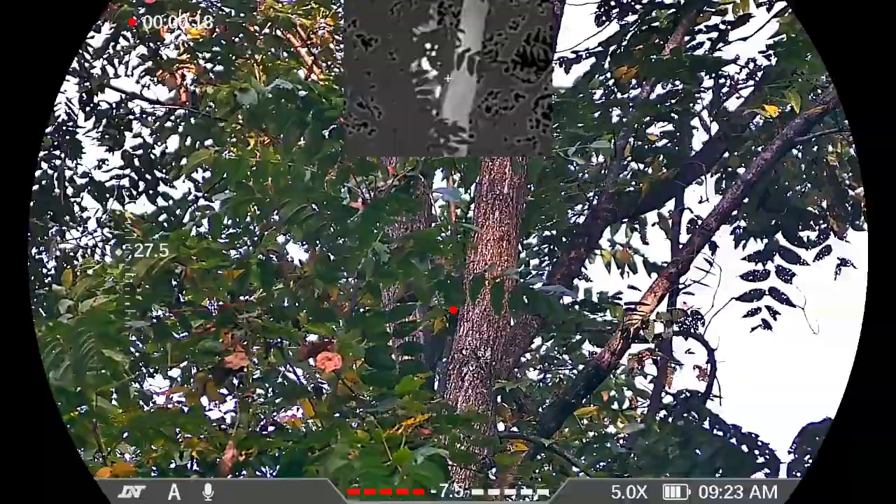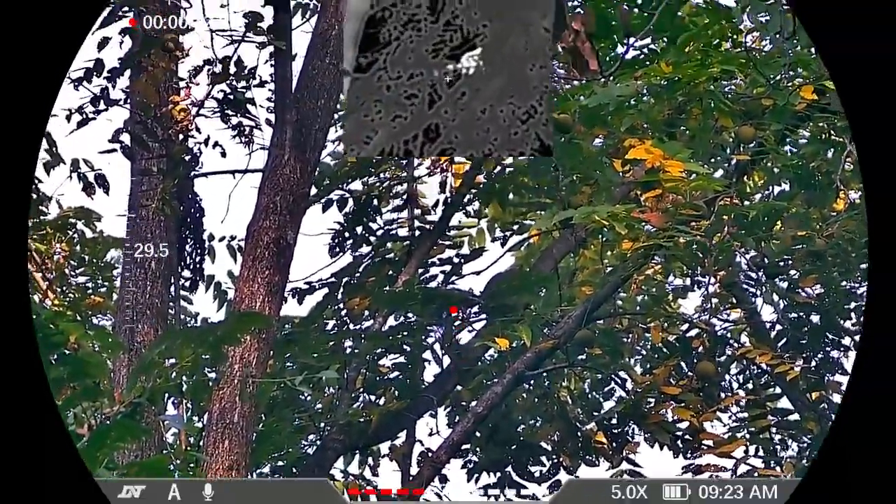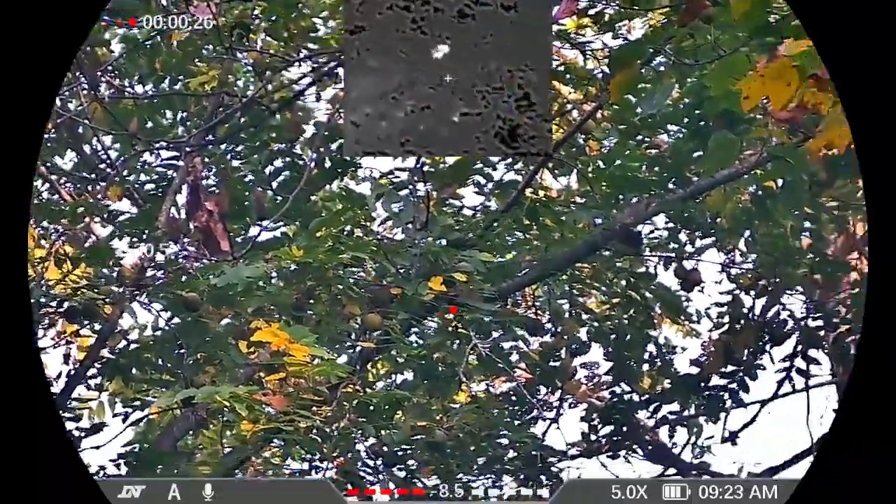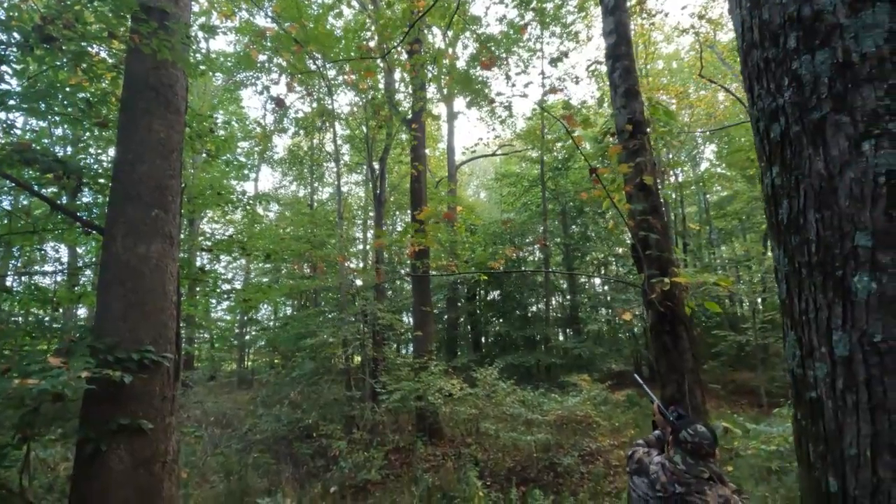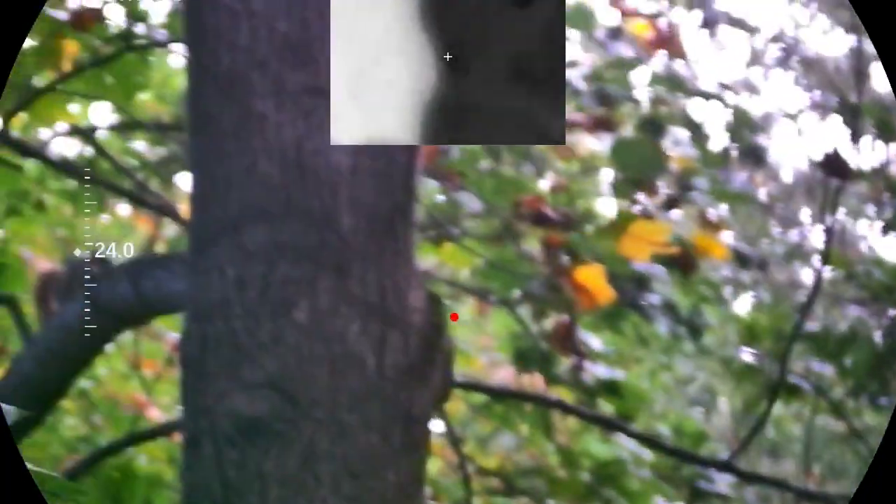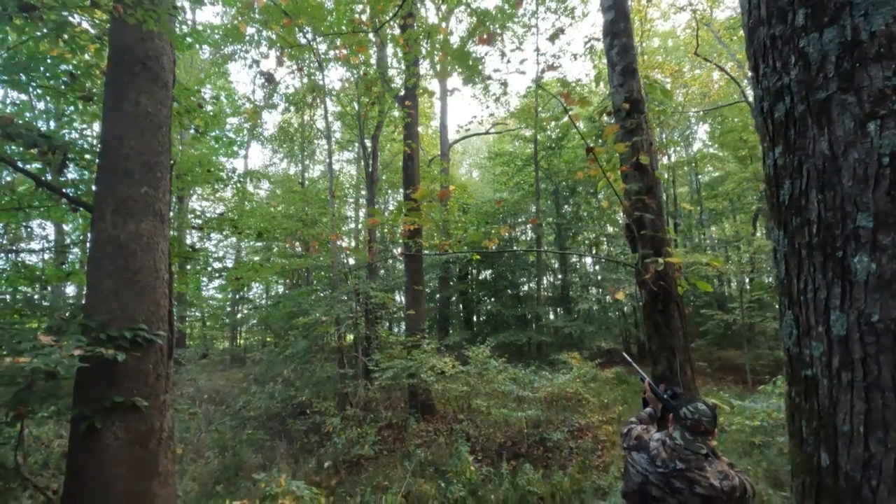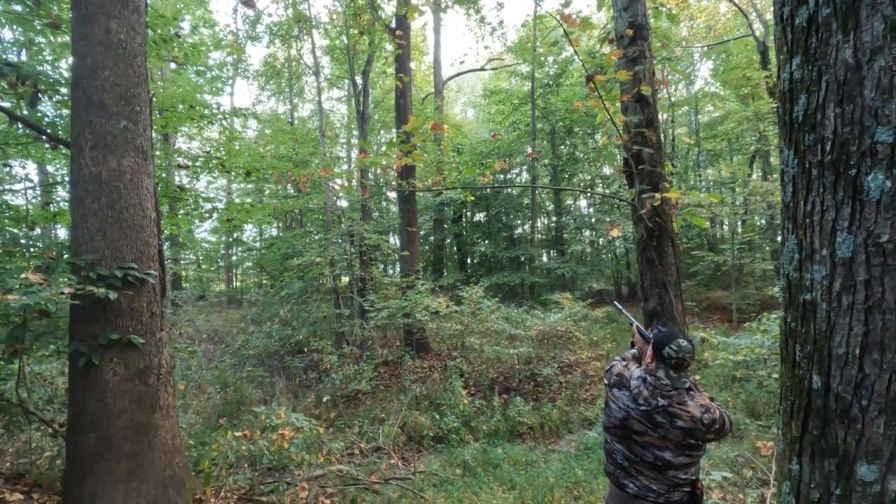Look past that foliage. See him going up right there. Look, there's another big one on that branch behind him. Get him right there. Good shot, broski. Good shot.